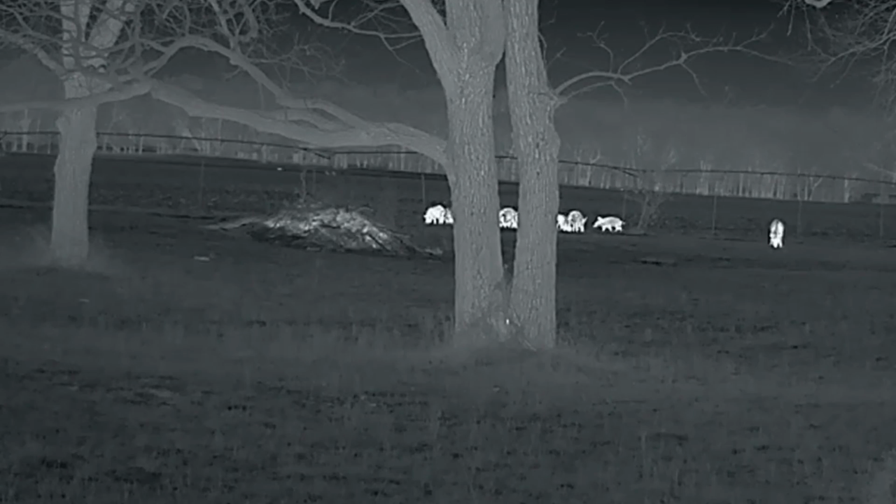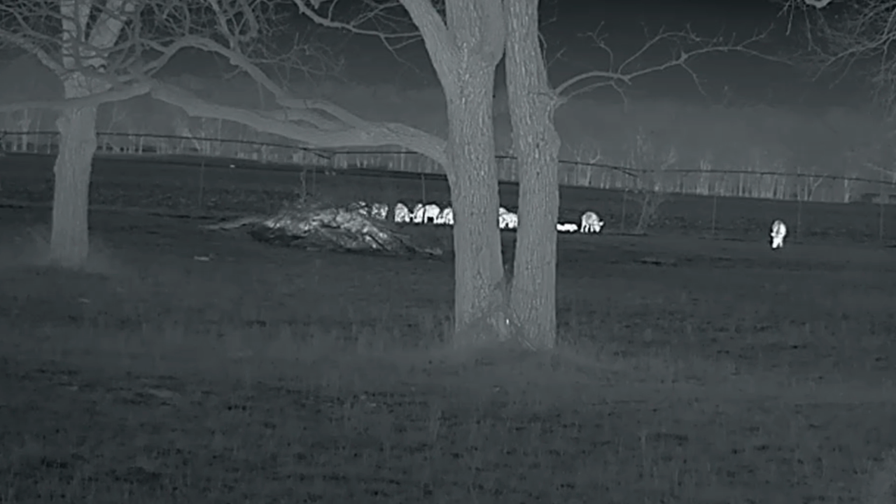Also, this thing is only 12.7 ounces, so super light. So for your guys who want to run it as a helmet or just lightweight, ounces count, this is a very good thermal to have. You ain't going to have to put so many weights to balance out your thermal or anything. This is a really great optic for that if you want to use it as a helmet mount. I'm not a big helmet guy, but if you want to.